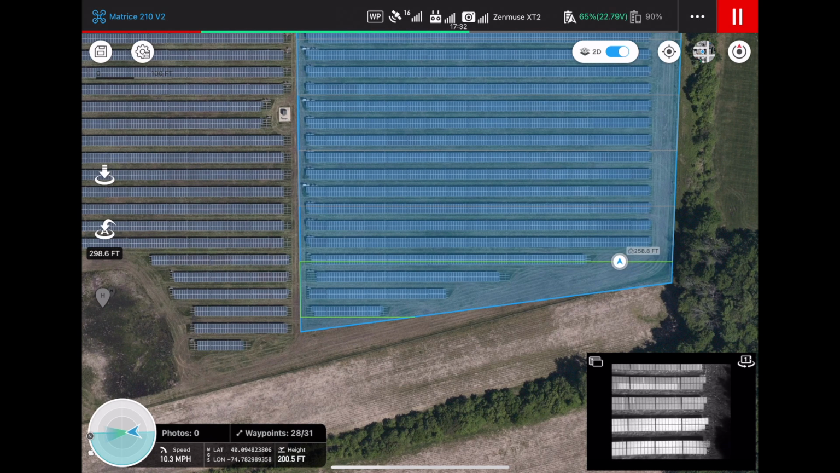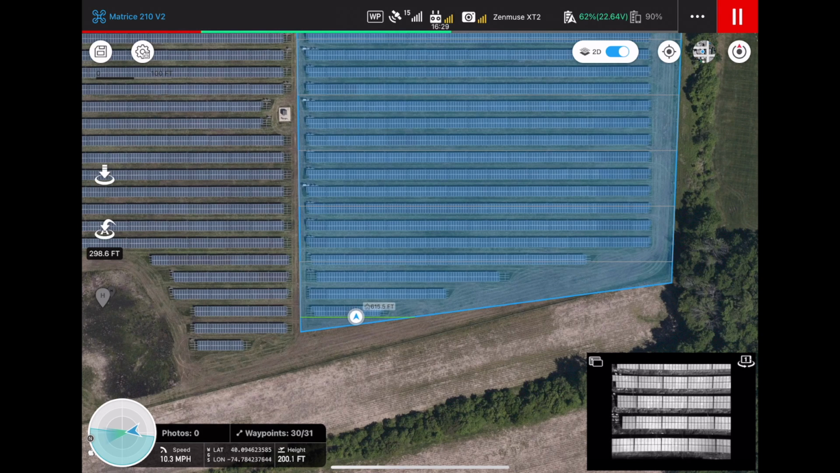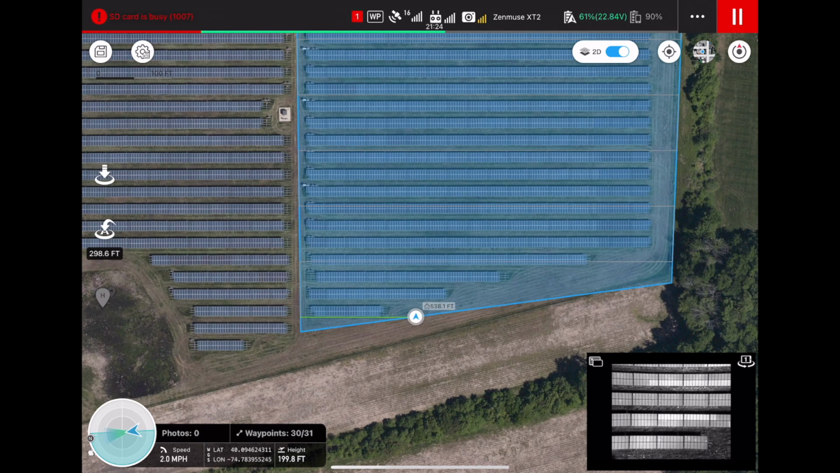The drone is just going to go to the left right now, go down, and then go a little bit to the right, and then this inspection will be done. Okay, here's the final pass, and the drone is about to be complete. And there we have it. That is the infrared drone inspection of the solar farm. And now we just have to manually fly the drone back.